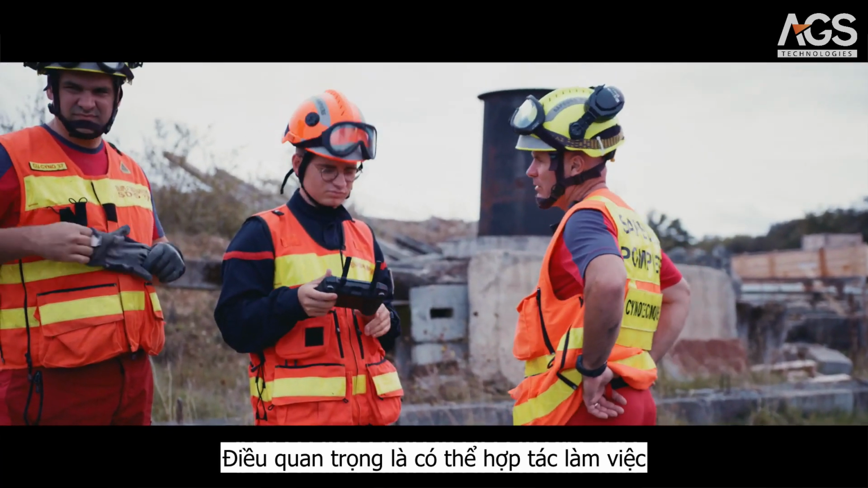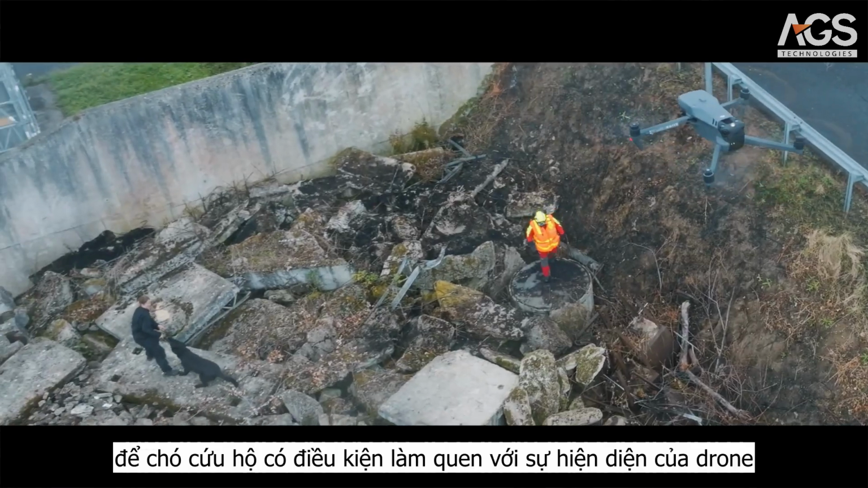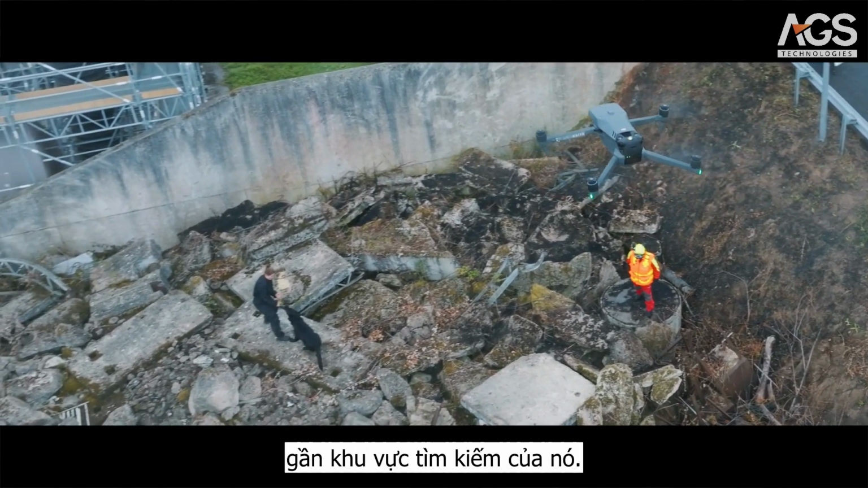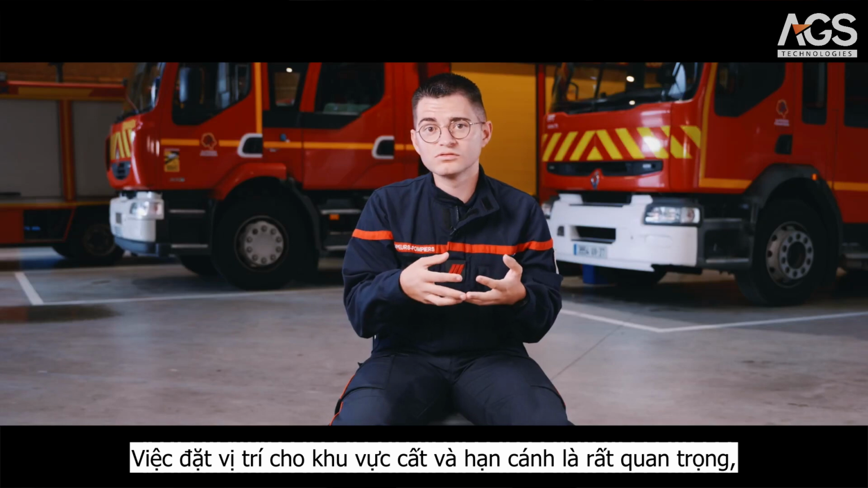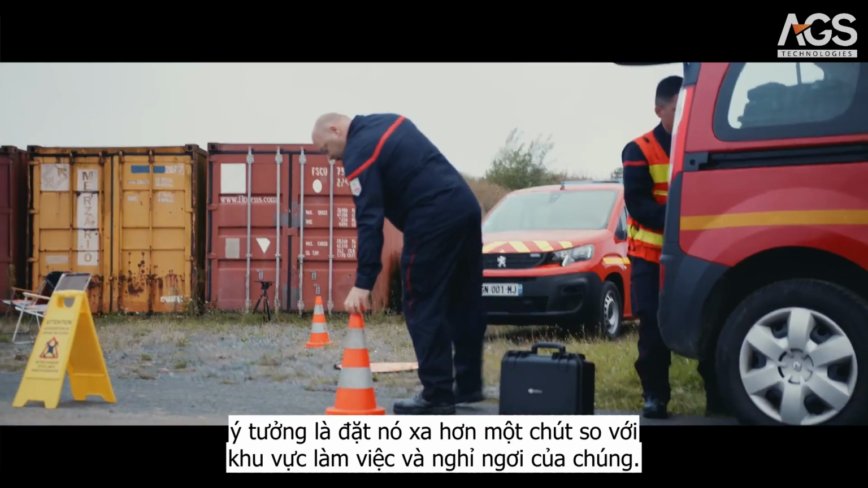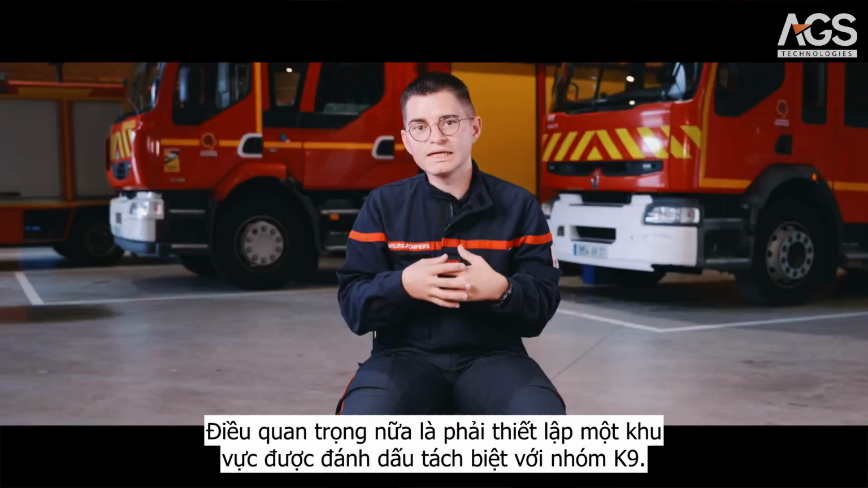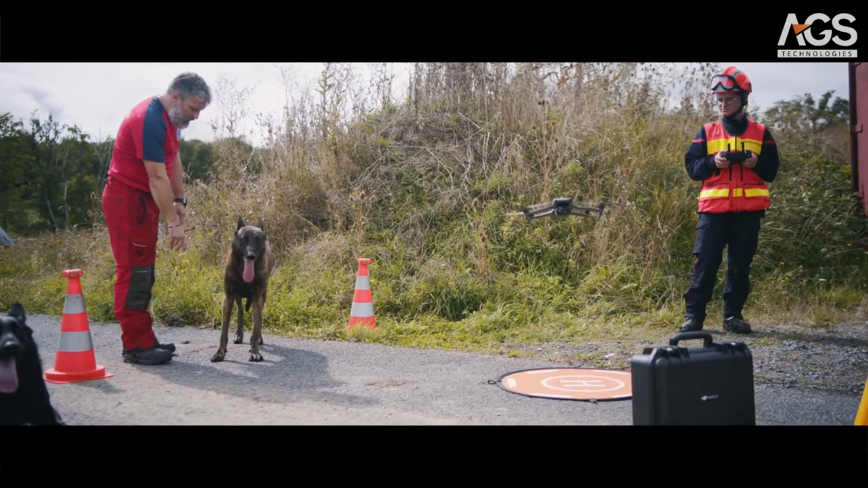It is important to be able to work collaboratively between the drone and the K9 teams so that the dog is conditioned to the presence of the drone near its search area. The placement of the takeoff and landing zone is crucial. The idea is to position it a bit farther away from their work and rest areas. It is also important to establish a marked zone separate from the K9 team.